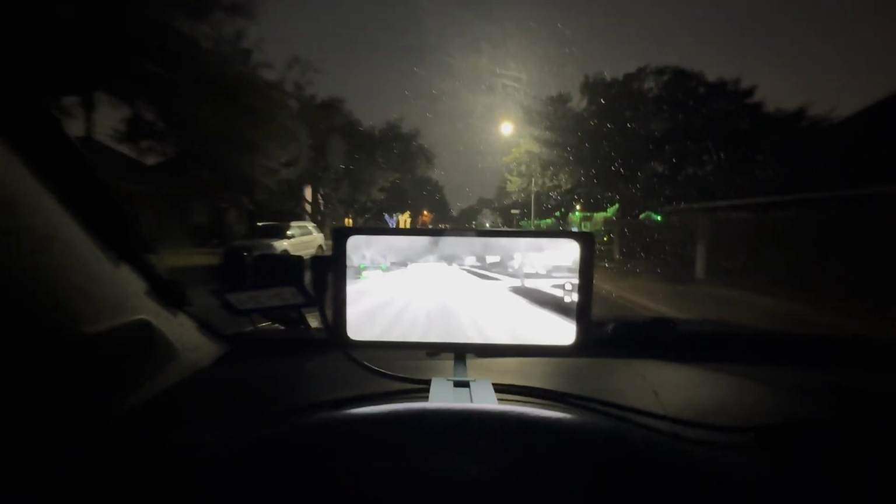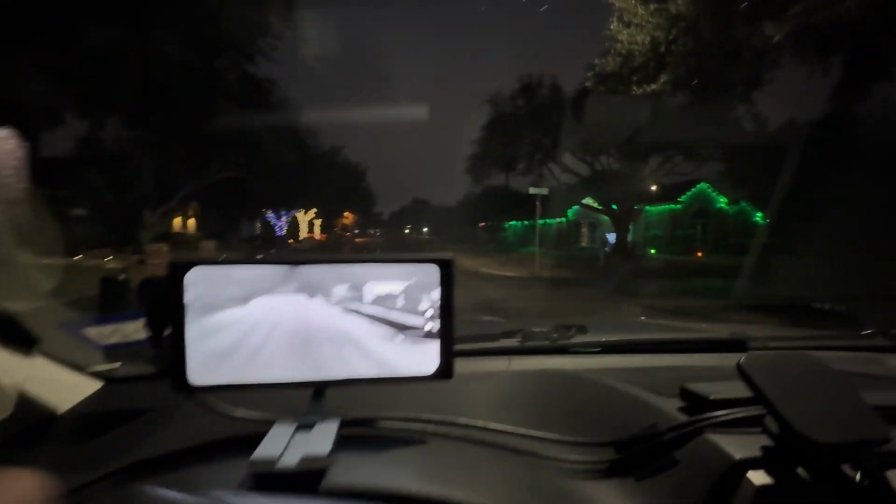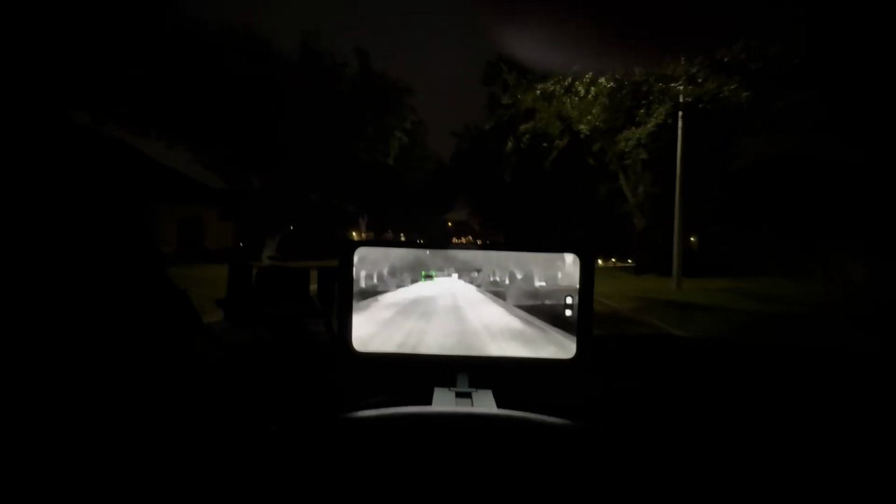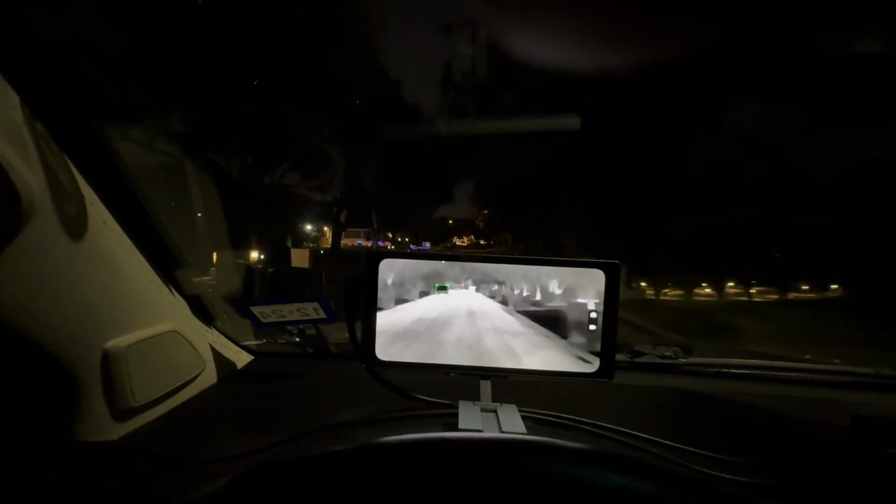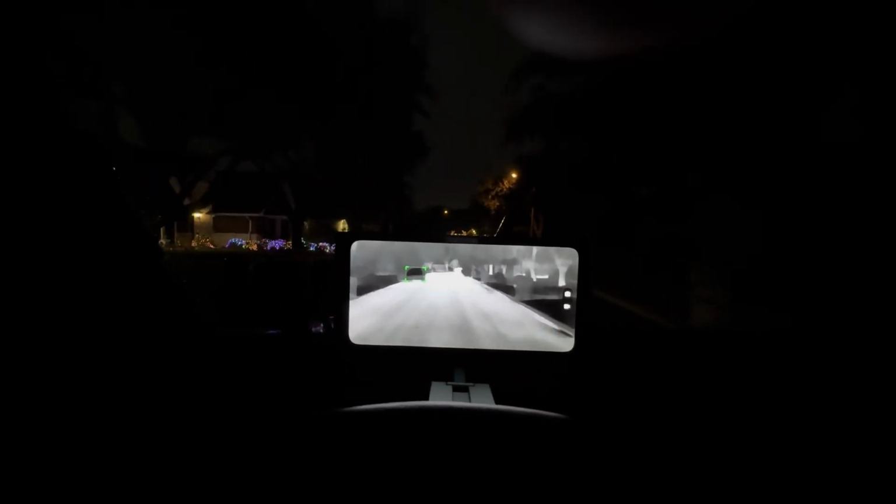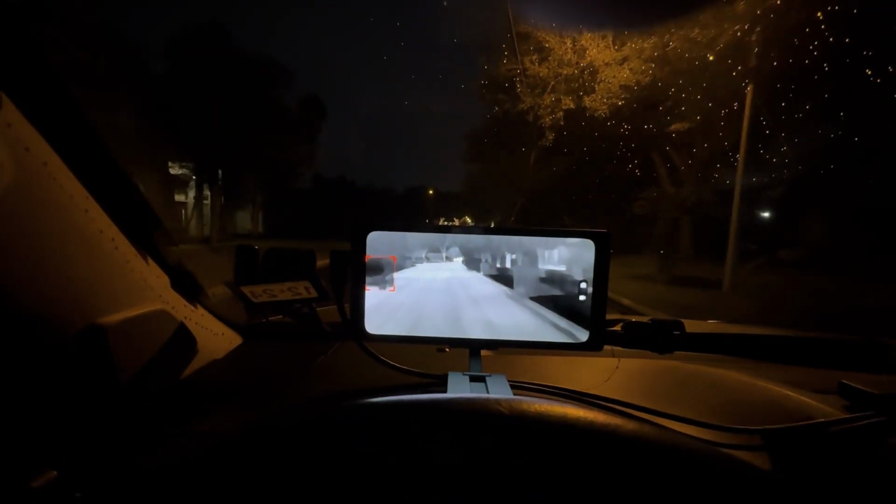But this is pretty much how the camera is performing, how it's working. What do I think about this camera? I think you saw it for yourself. If it's going to be raining, I don't know if it's going to perform that well. The AI alert system appears to be working a lot better when it is clear. But yesterday when it was raining, well, not so much. Anyway,